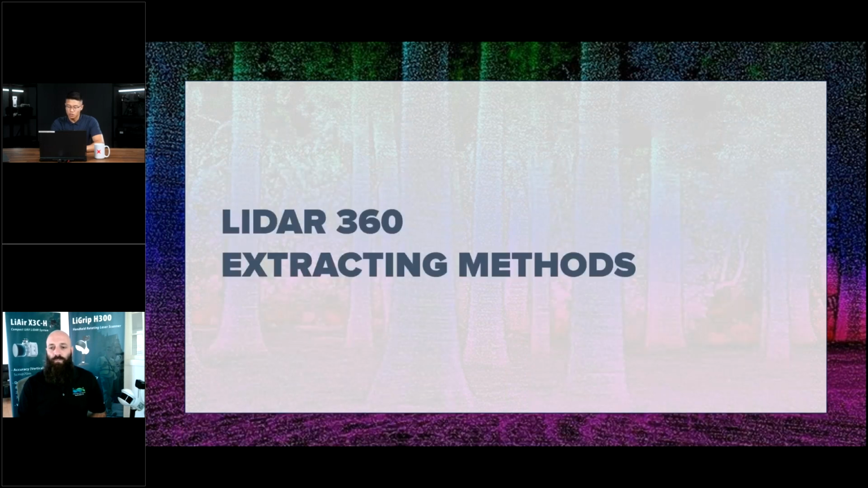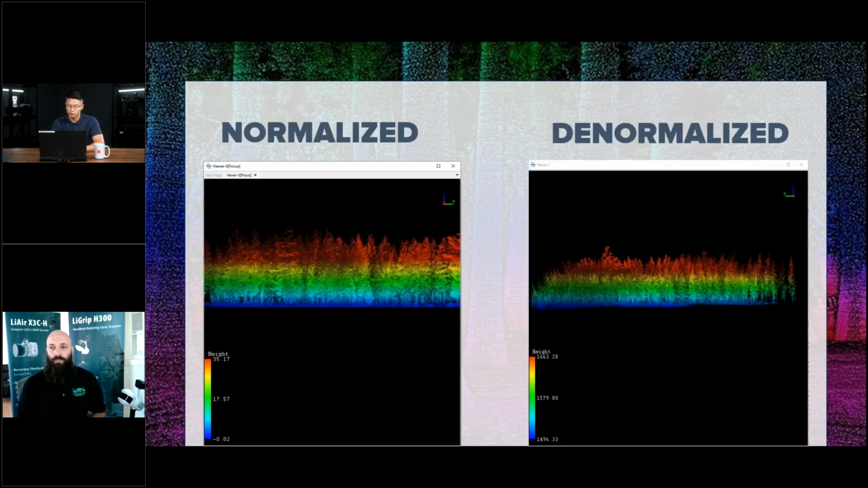Cody, can the software denormalize the data set after it's been normalized? Definitely. So prior to segmentation within those parameters that we spoke of earlier, you would actually just click the add original Z value. When normalizing, it actually removes the Z value from the data set. So it puts everything at 0. By adding the Z value into the original segmentation process, you can denormalize by adding the Z back in. That's perfect. So you can turn the data set back into normal. Exactly.